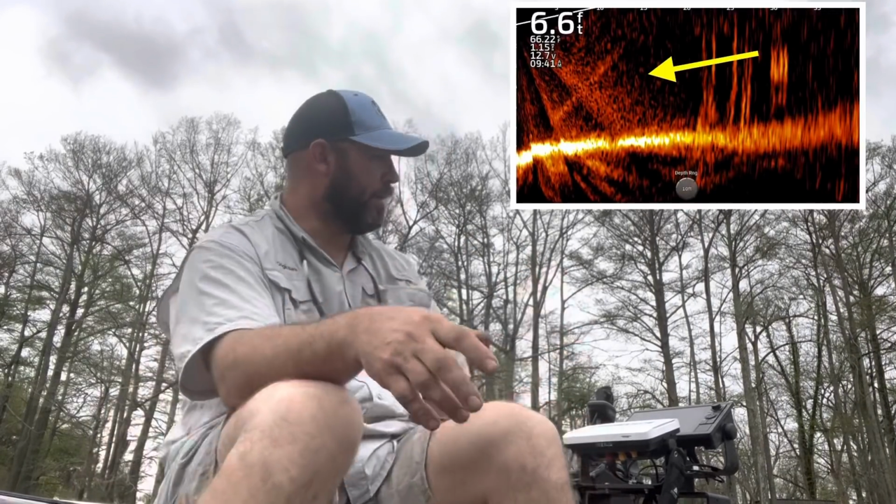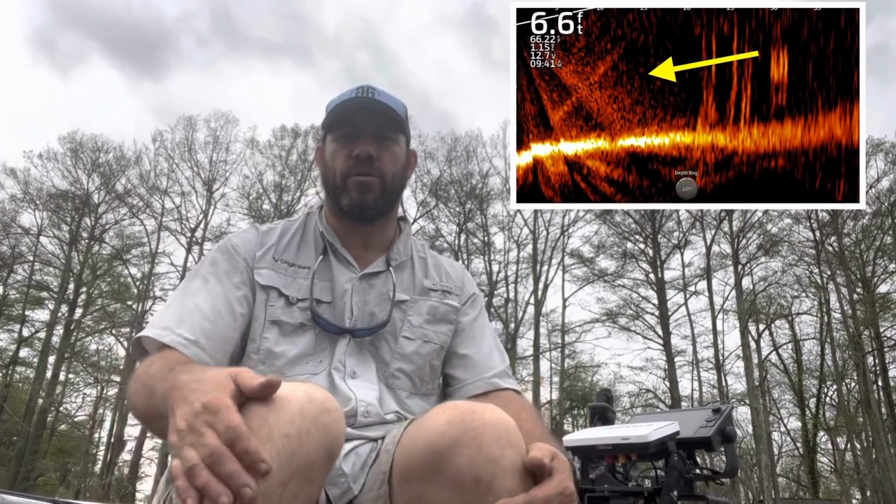Love it. I can still see the beams, and I'm going to put some video in the corner up here as we're talking. I can still see the beams, the rays coming out. But what I don't see anymore is the ghost tree. And I don't know where it went to. I mean, because it's still there.